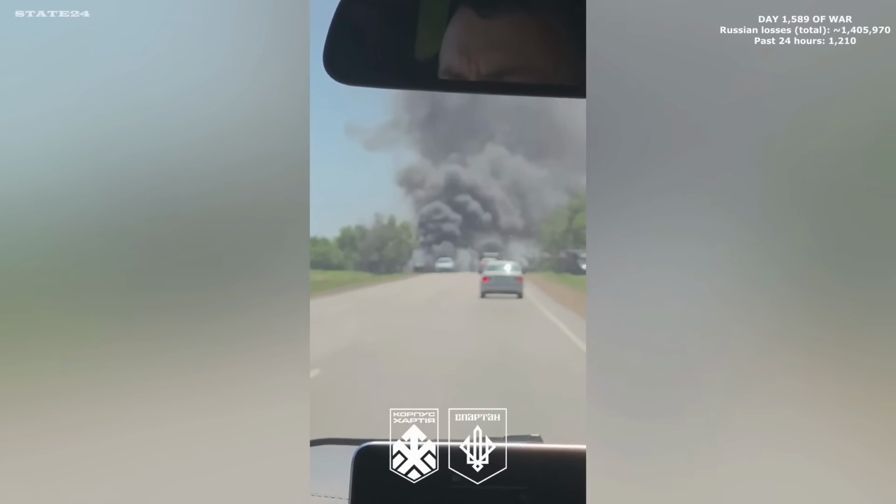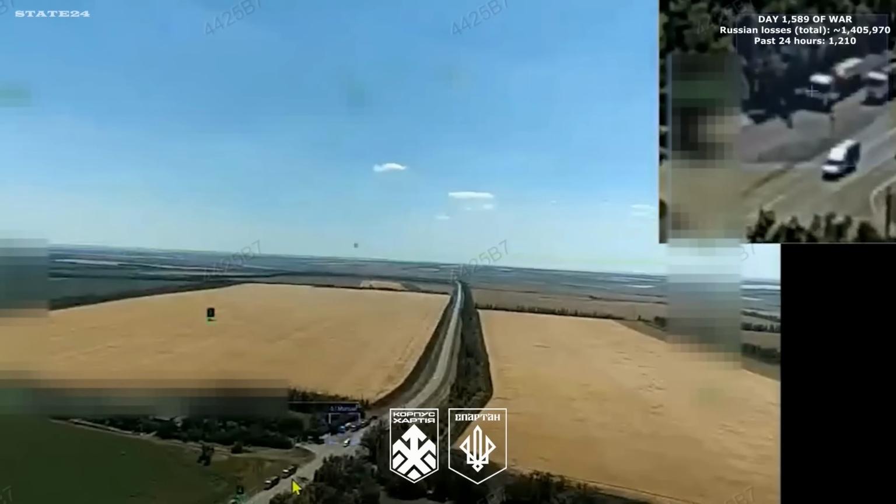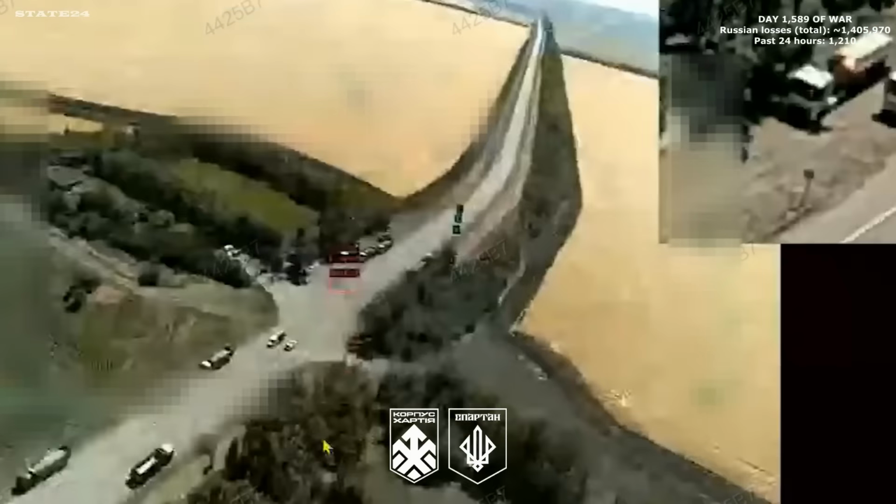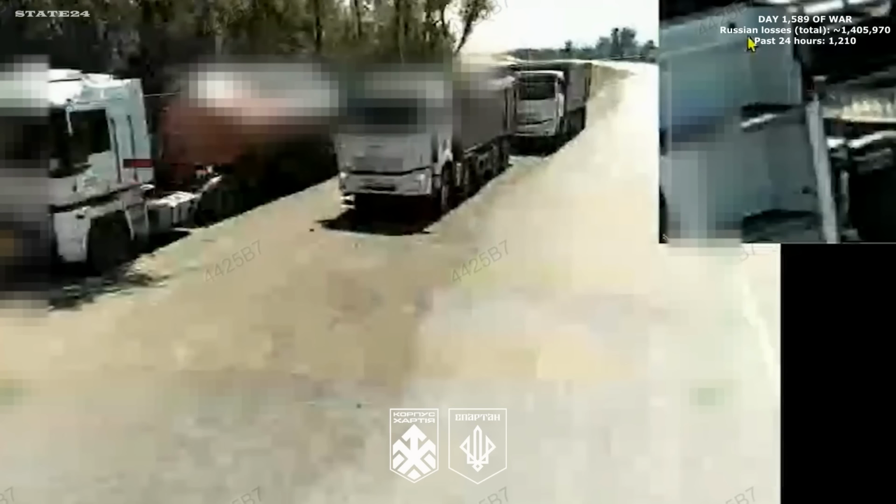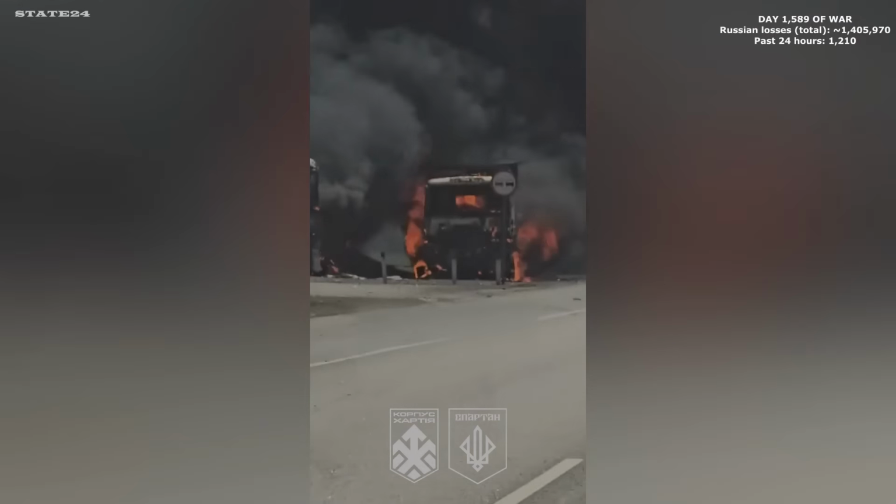Trucks burning on the highway, smoke rising for miles. A single strike, 2 vehicles gone at once. A fuel truck and cargo hauler, caught side by side, just 17 kilometers from the city center. Hours later, the fire still hasn't stopped.